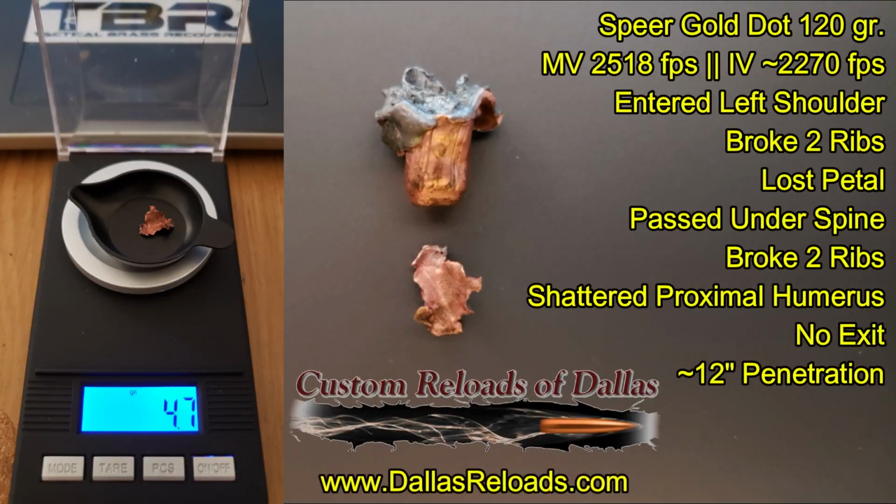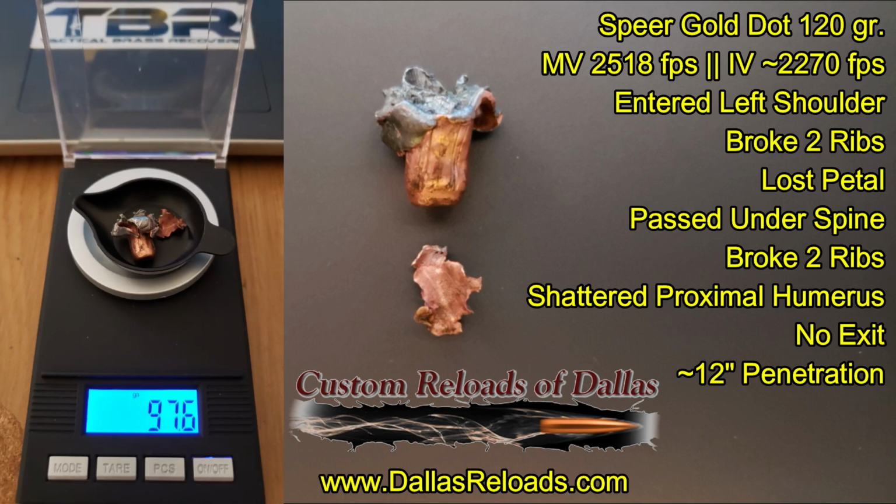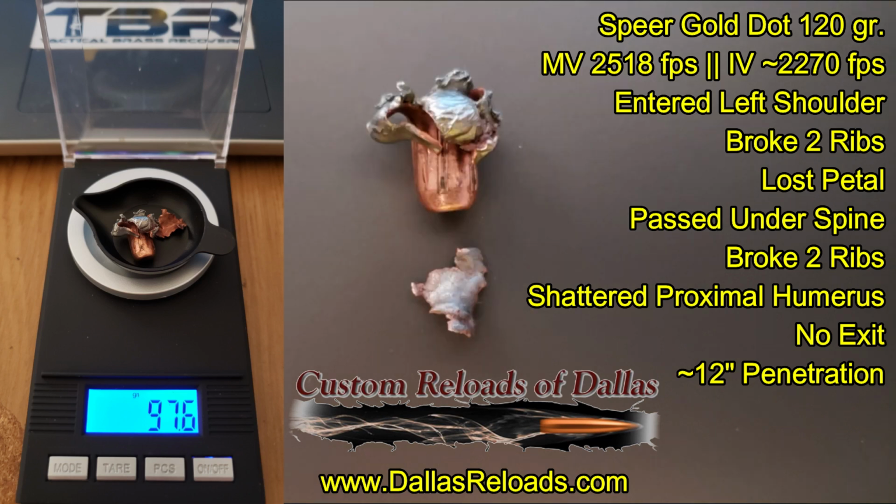Looking at the performance of the Speer Gold Dot bullet, it entered at about 2,270 feet per second into the left shoulder, breaking 2 ribs, losing a petal in the process, passing under the spine, breaking 2 ribs on exiting the thoracic cavity, then smashing into the humerus and shattering it with about 12 inches of penetration and no exit.